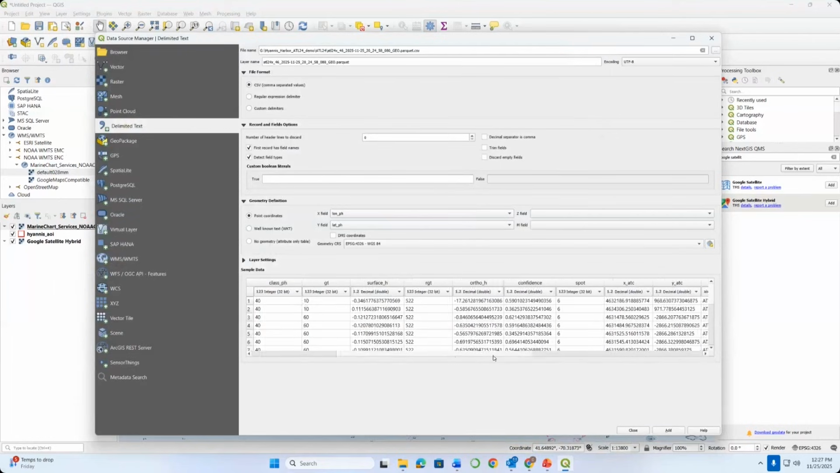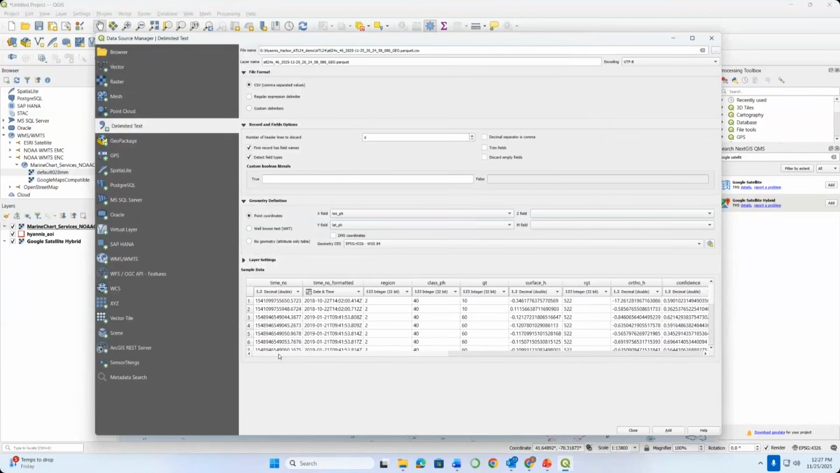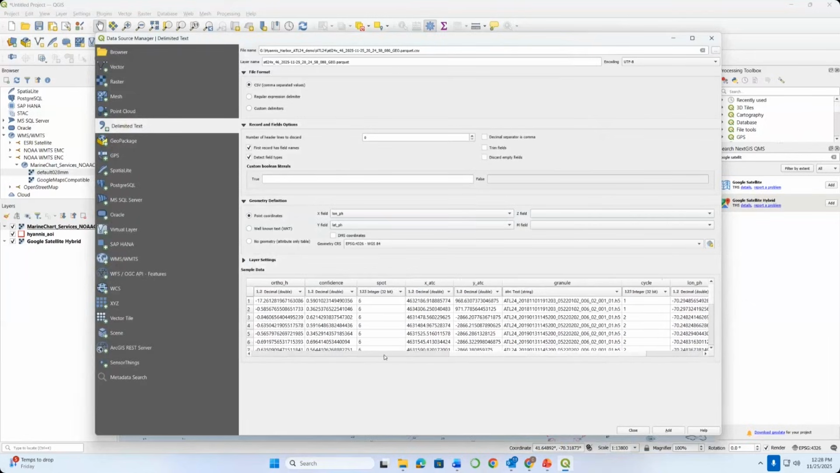If I want, I can scroll along down here in the bottom and see the individual fields that came in that file. So all the different information, refraction corrected orthometric height. So all of the bathymetry has been refraction corrected. It's got a confidence interval. I think that's something that Lori covered in her talk, but basically the confidence and the bathymetry classifications.